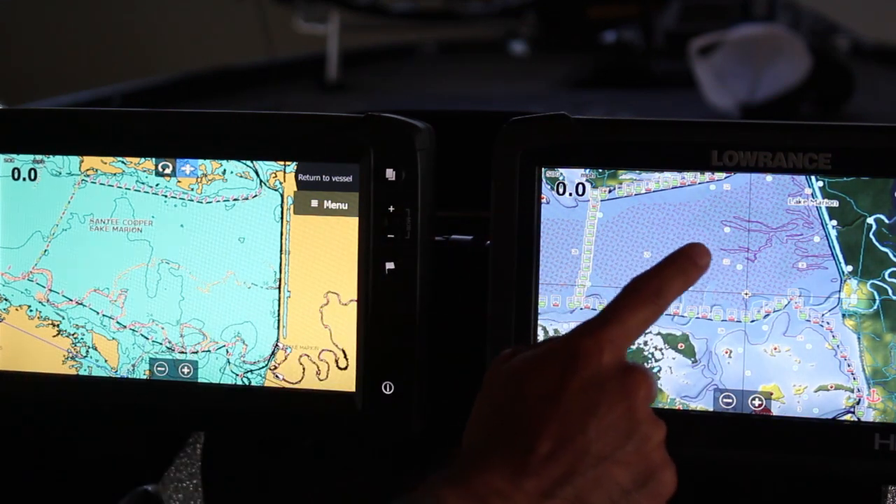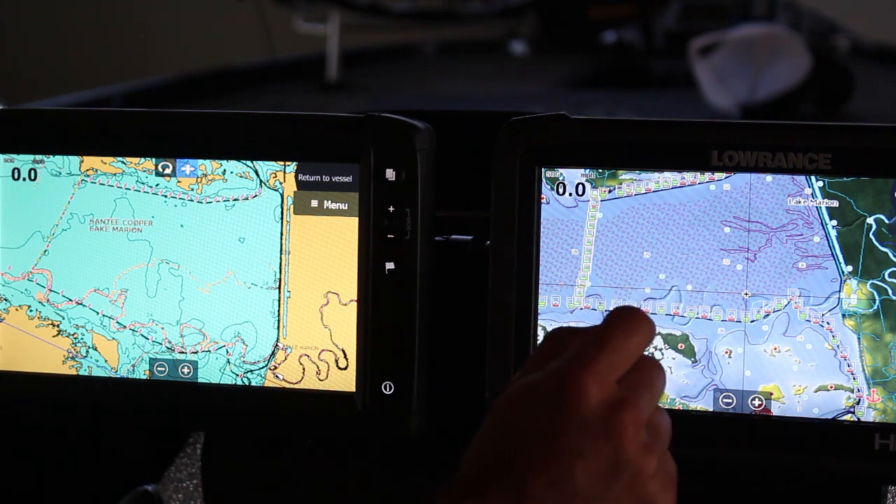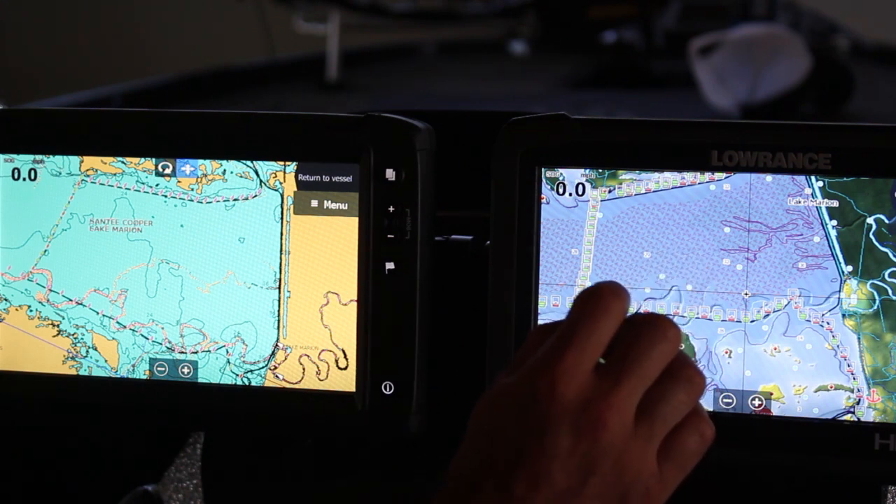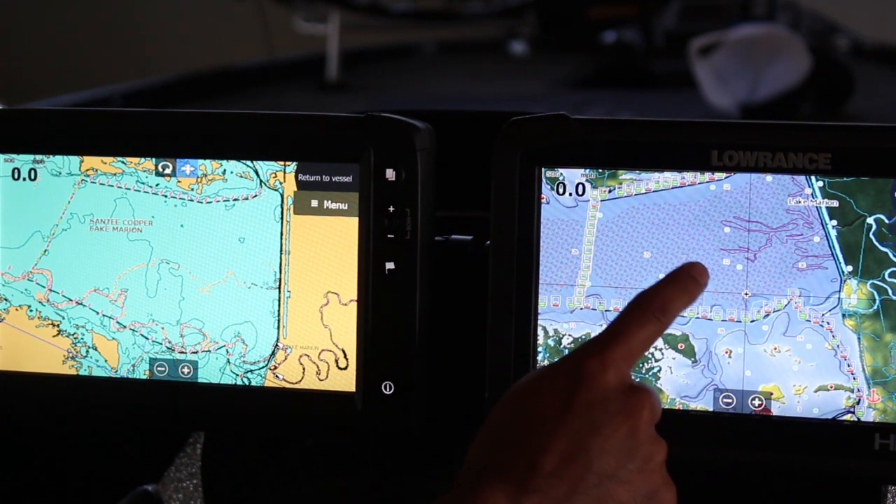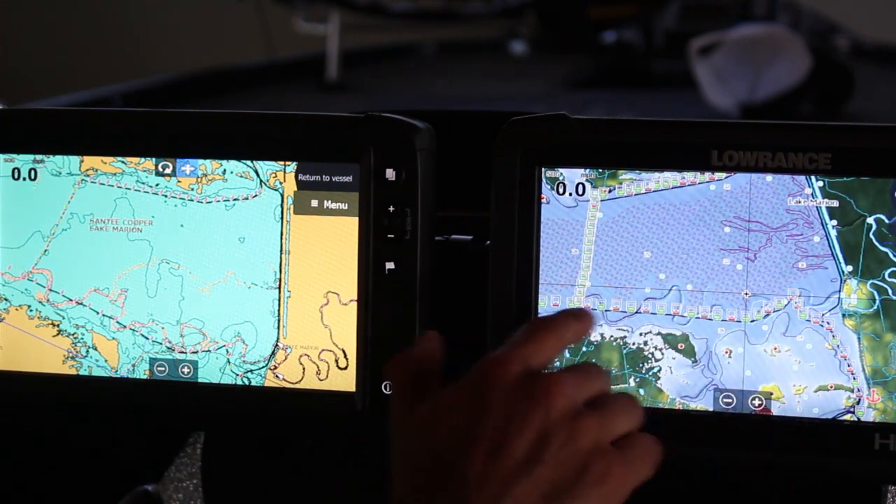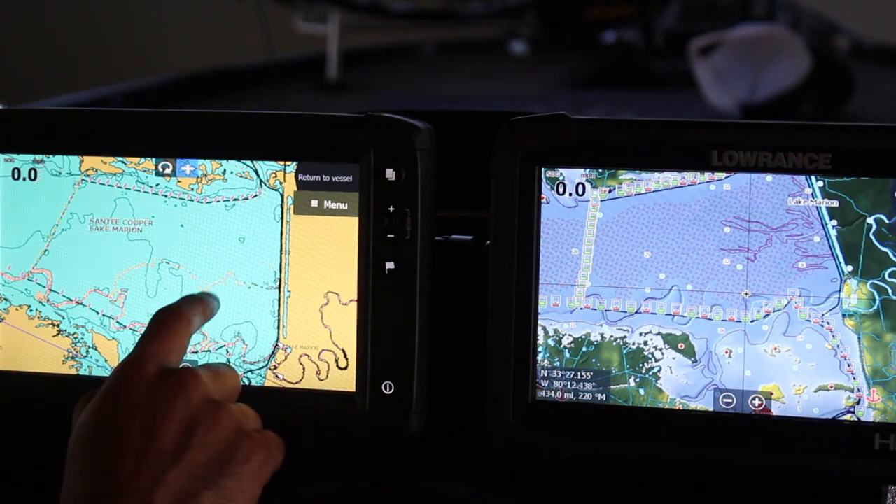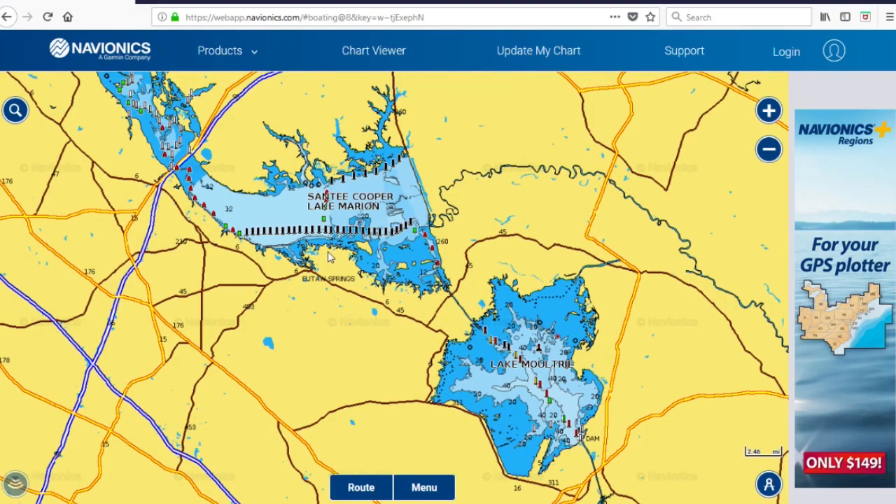Now, this area in particular is covered in trees, trees that are just right below the surface. So this is a very unsafe area to run, and it is evident, as you can see in the outline of the channel markers, your red and greens right there. And on this side, it's not as evident over here.